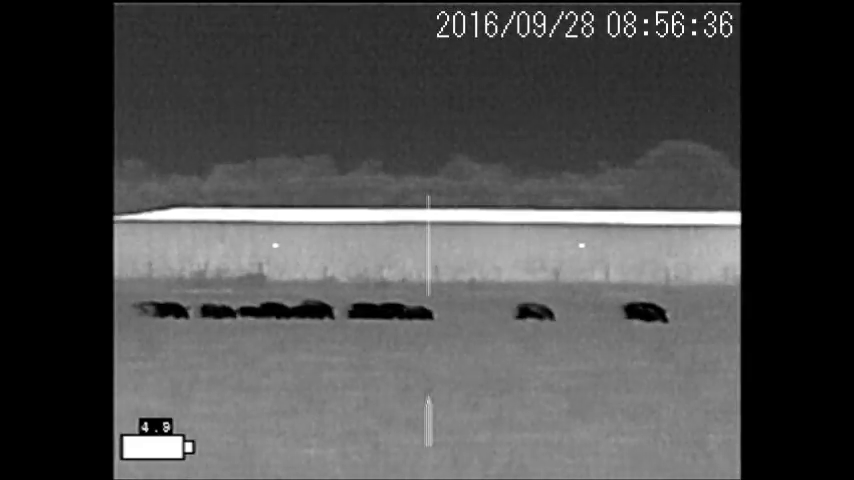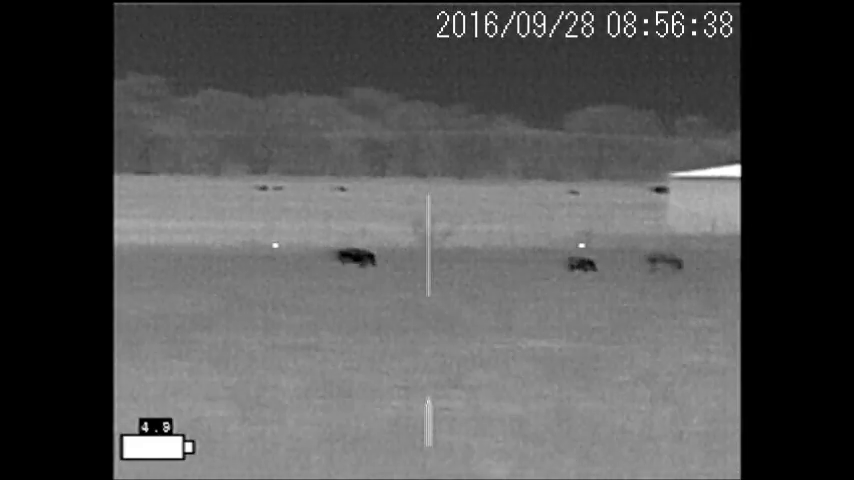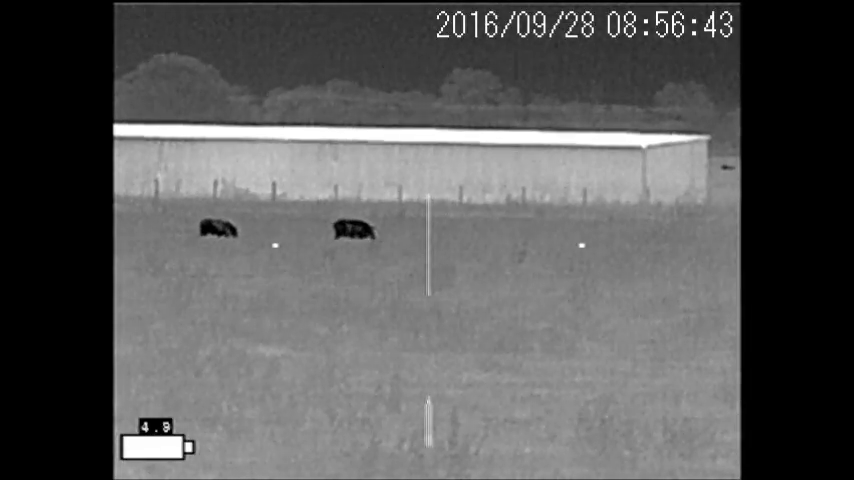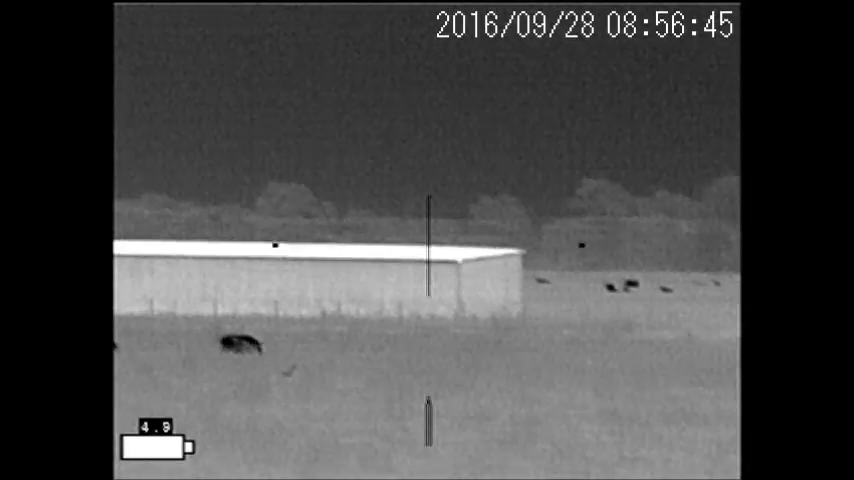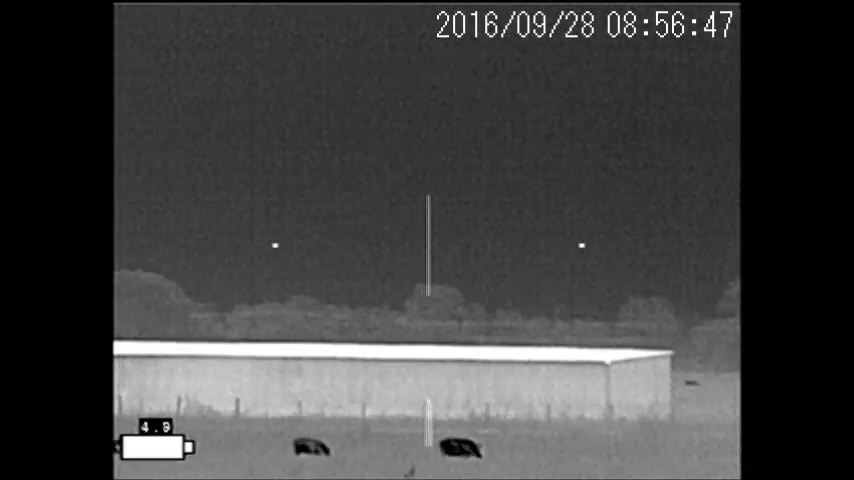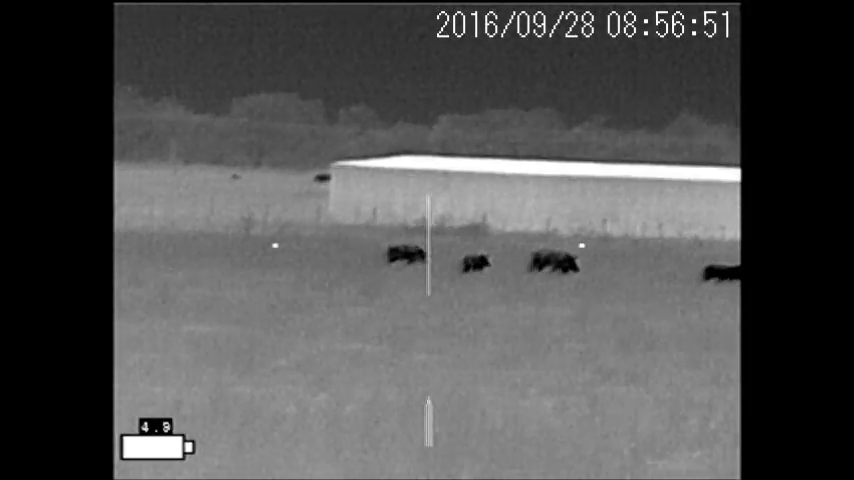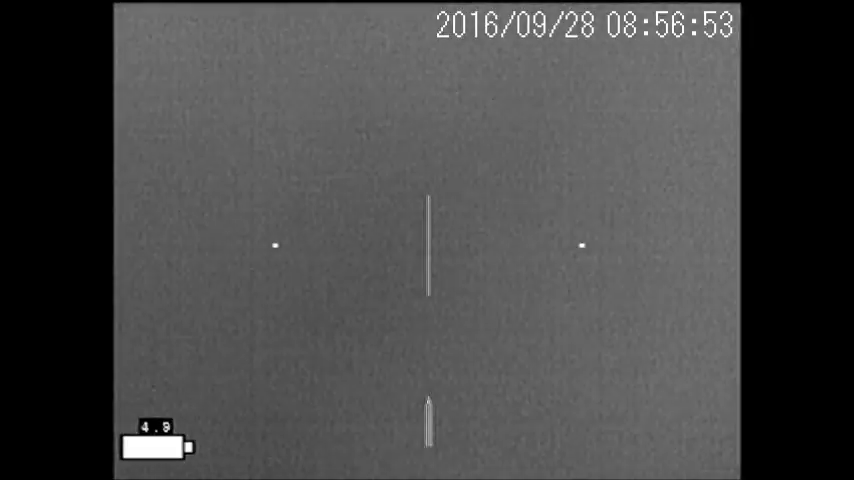They're an invasive species. They do $1.6 billion in damage a year in Texas, and there's upwards of a couple million of them running around. So all the hunters combined, we only kill about 25% of what we need to just maintain the population.